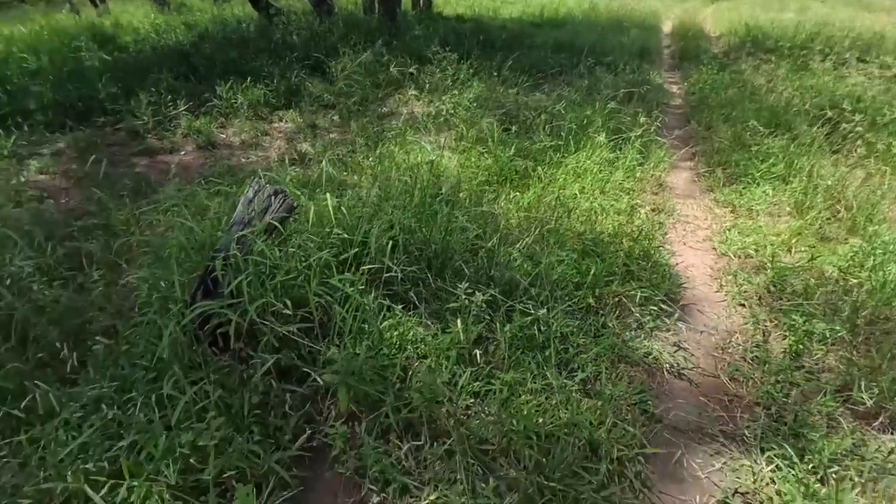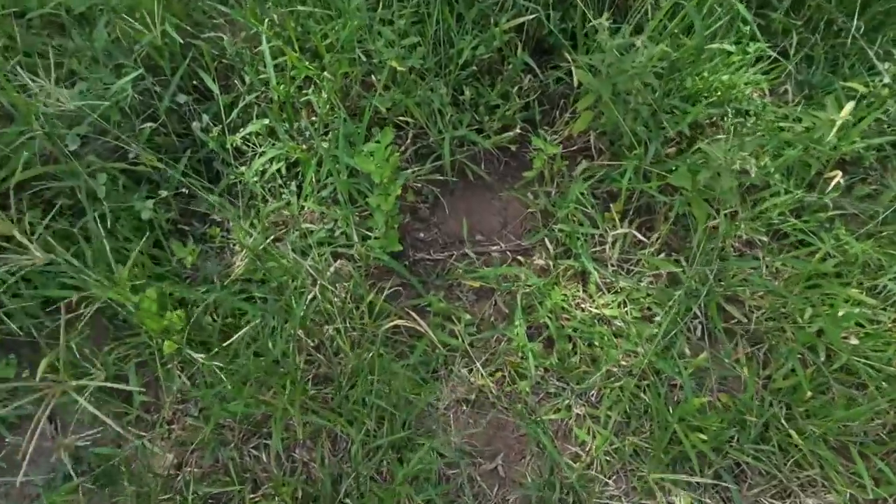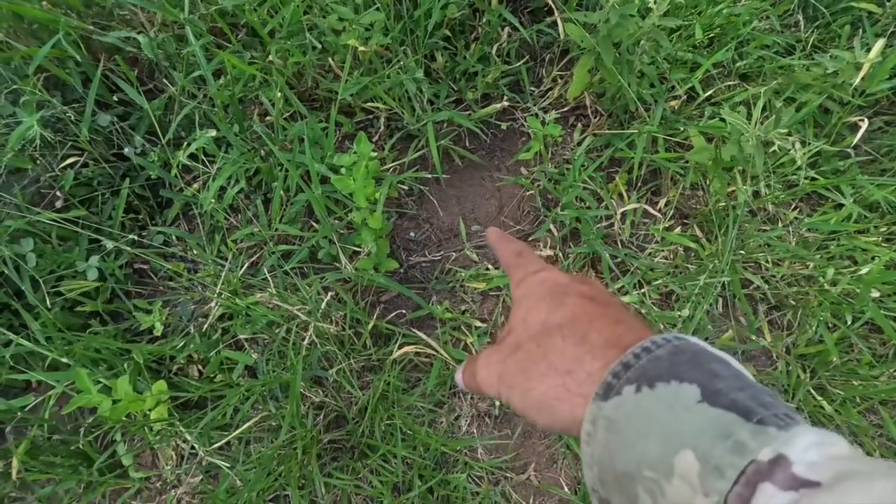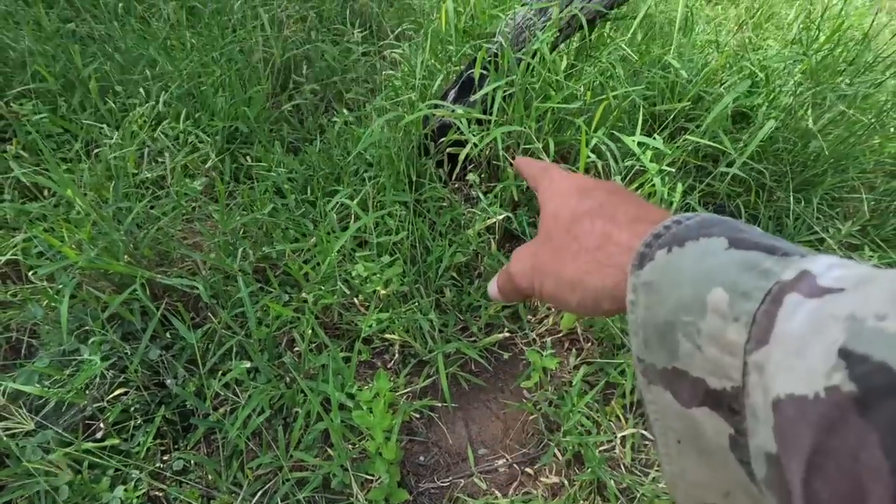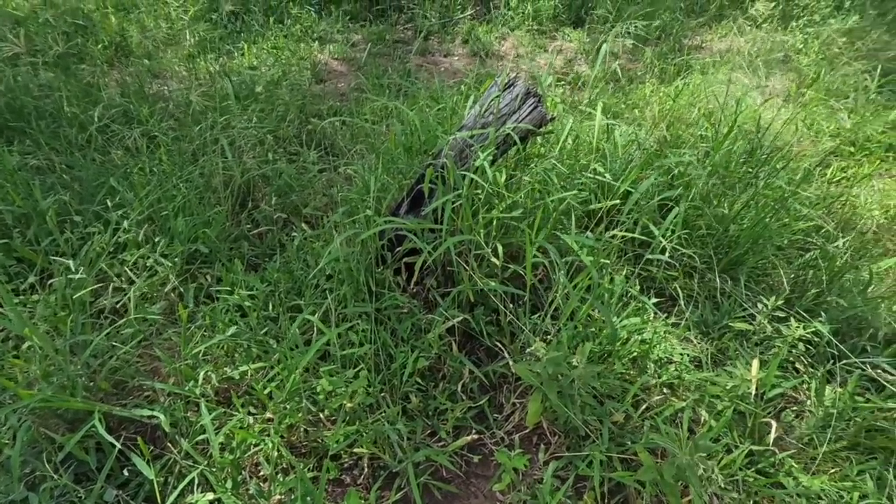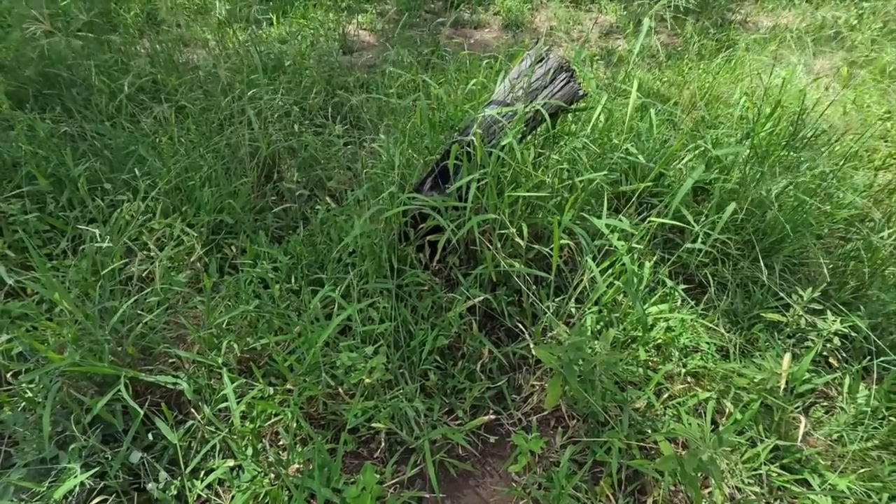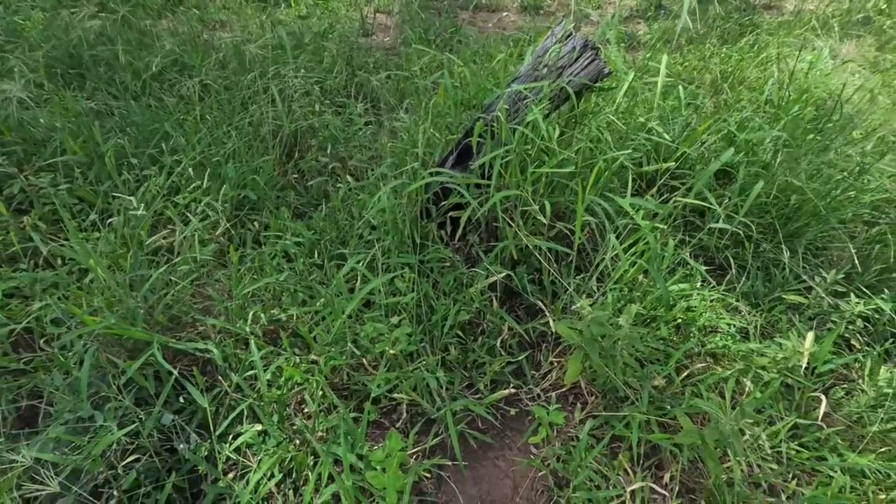Right, there we go. Got the set in there and cable tied off onto that post, and dog pee on the stump there.